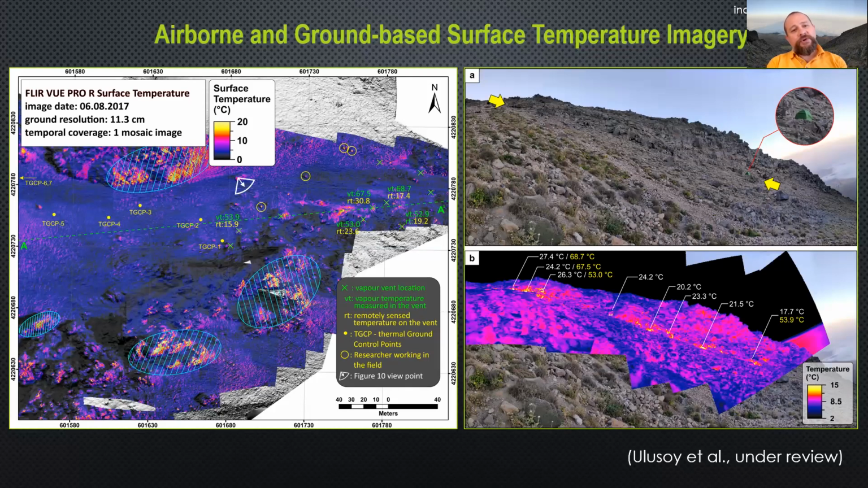We also used the drone-mounted thermal camera to map the area in high resolution. So this is the anomalous area. These are the points where we observed the vents, and this is an image from the ground, looking directly into the fumarole zone.